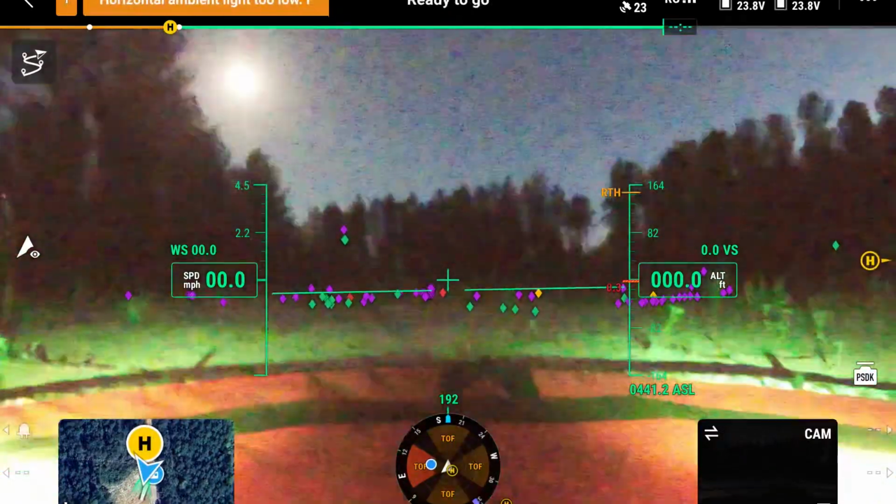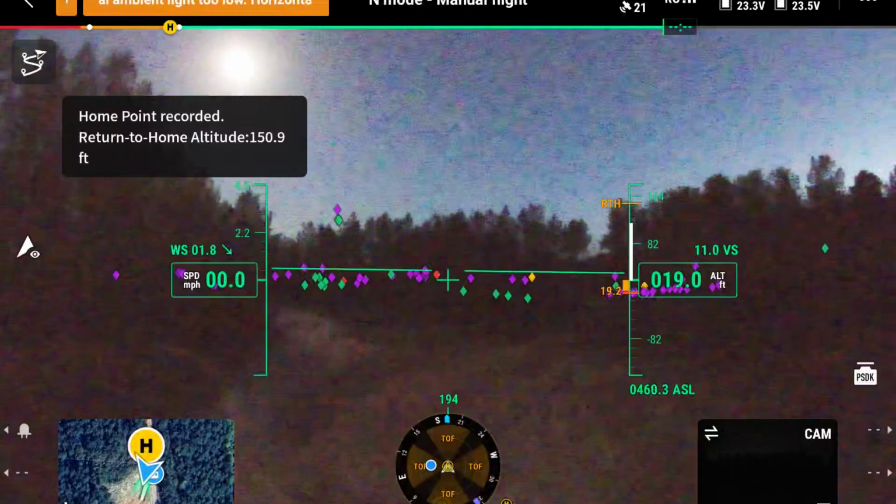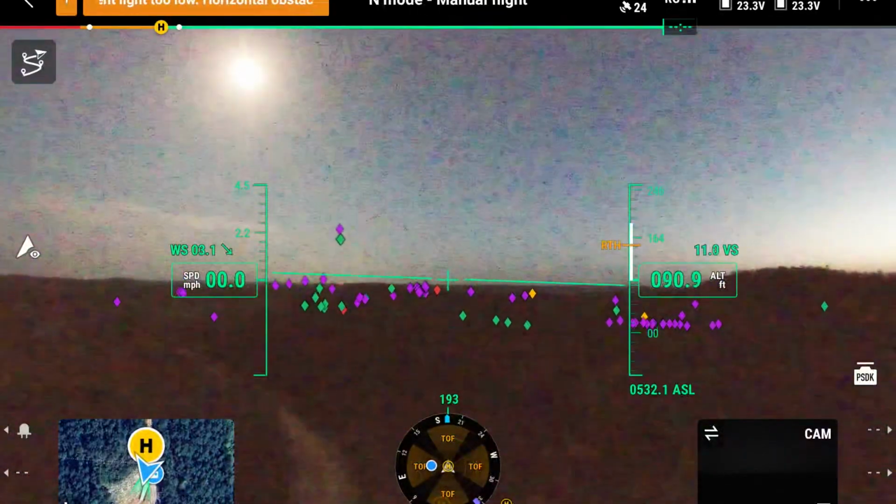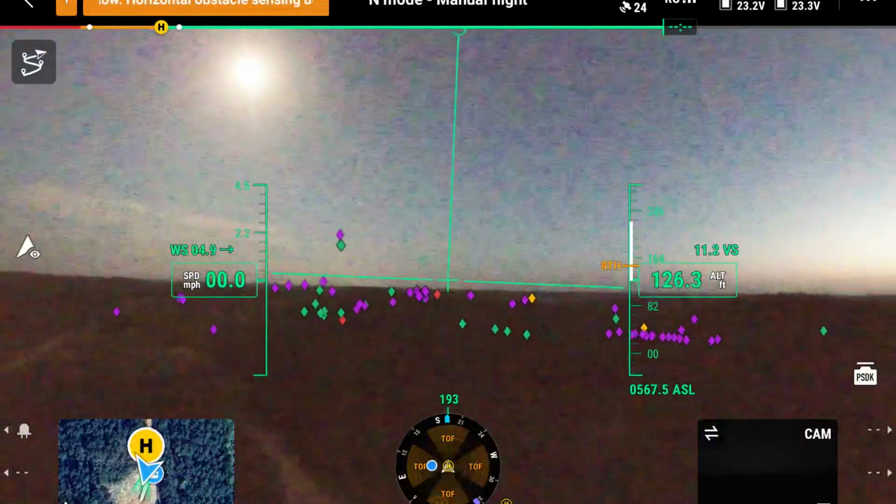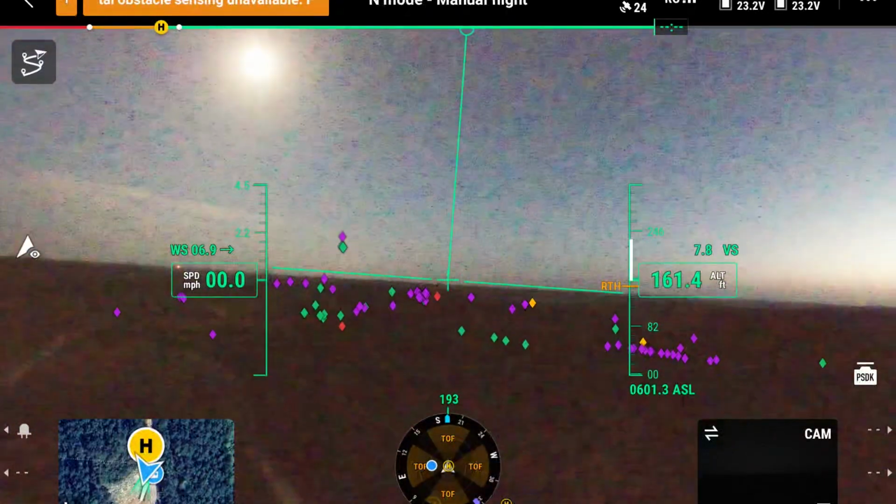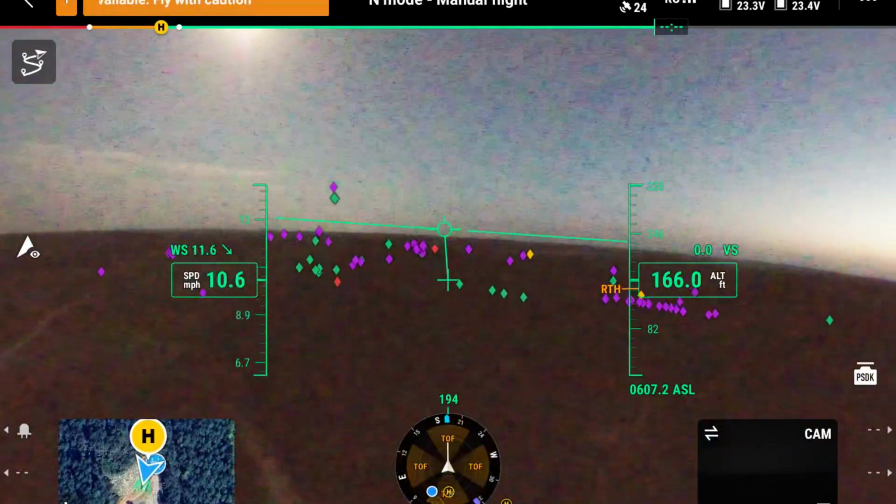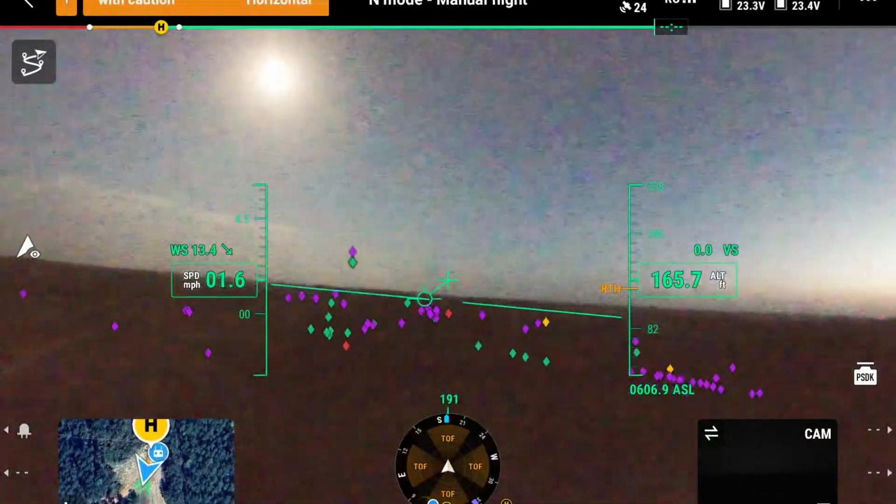Taking off. Home point updated. We're going to start off by going to 200 feet. I'm going to do the same thing, fly it forward just a little ways. I'll spin the drone around.